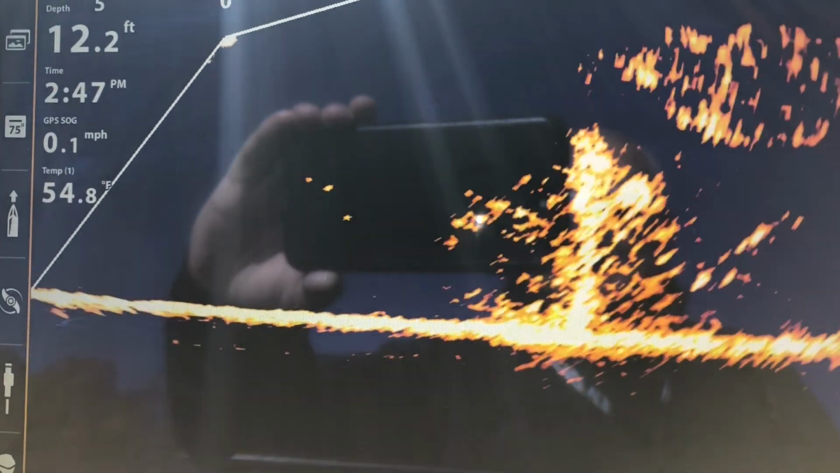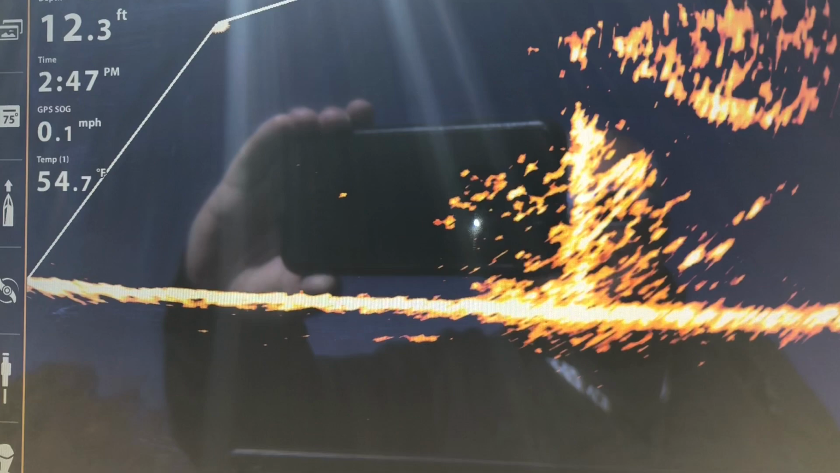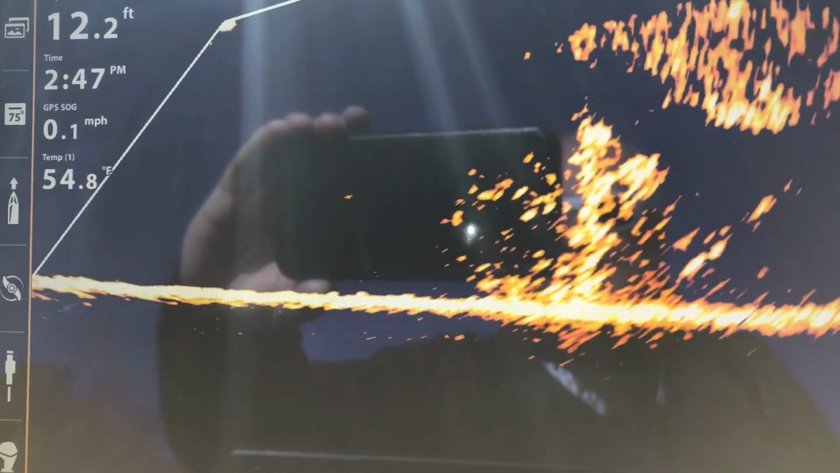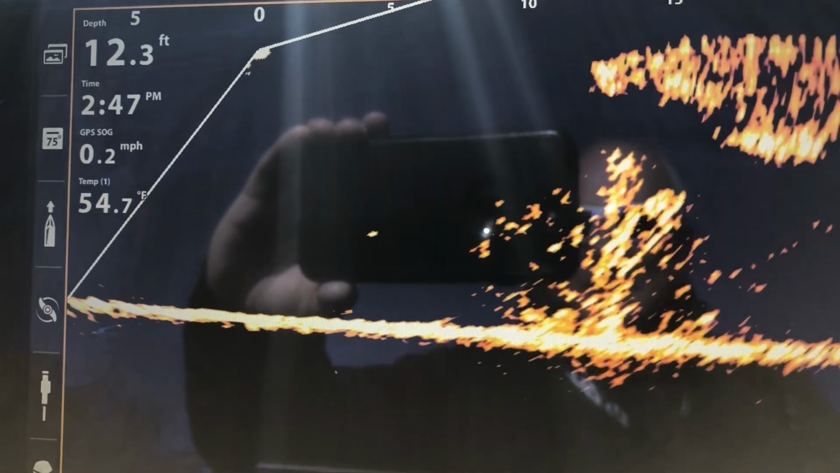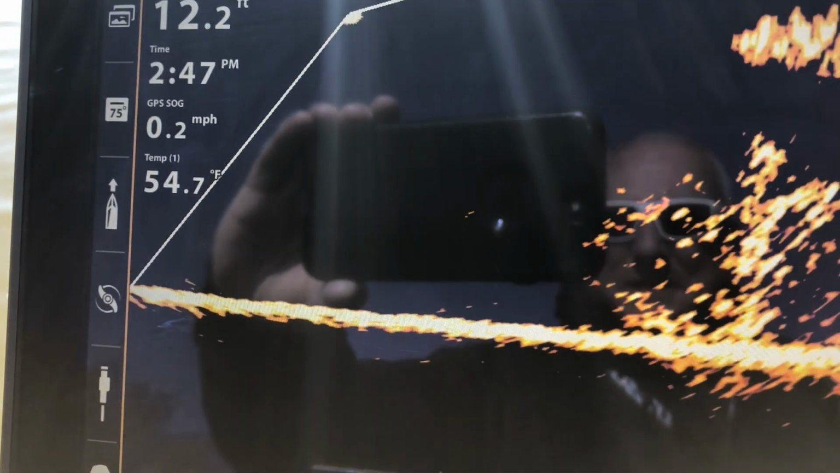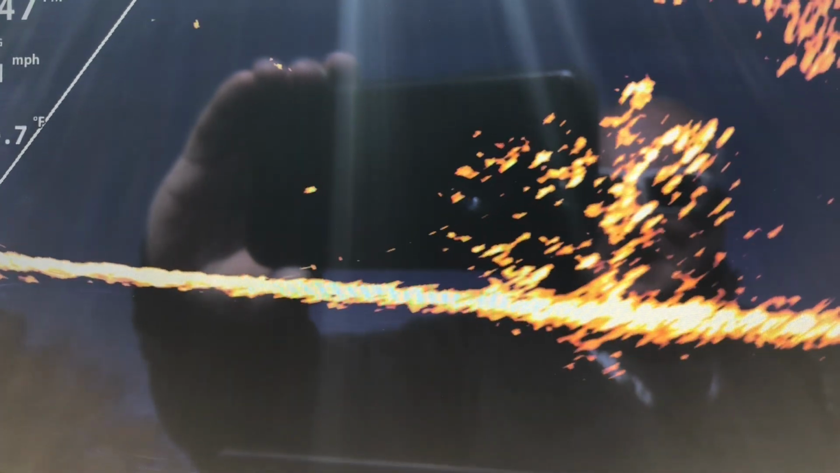All right, let me show you what the jig looks like on the Mega Live. It's hard to video by yourself if you're wanting to see your jig in the water. See it moving.